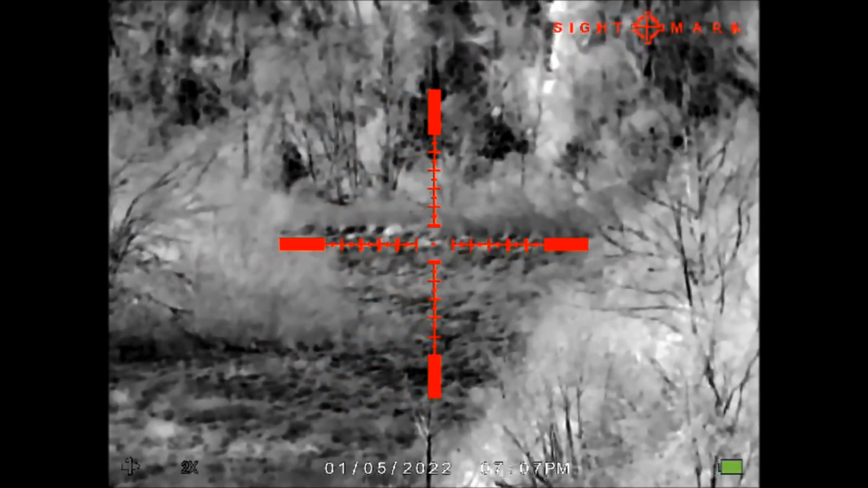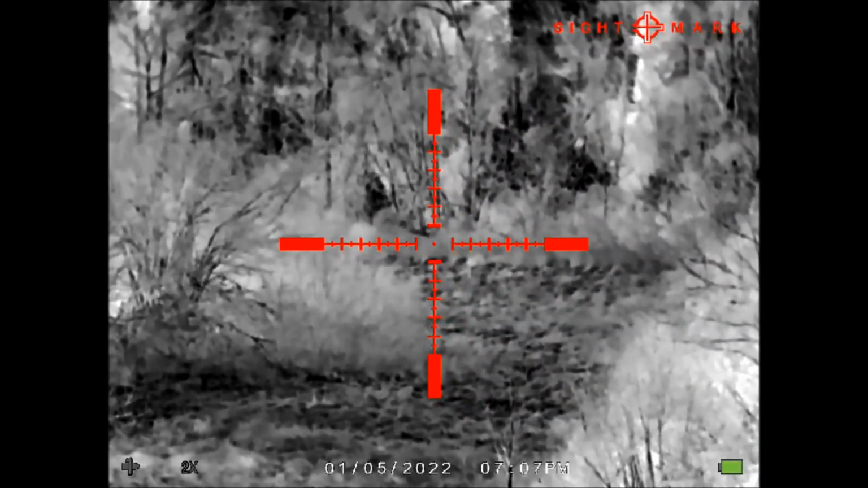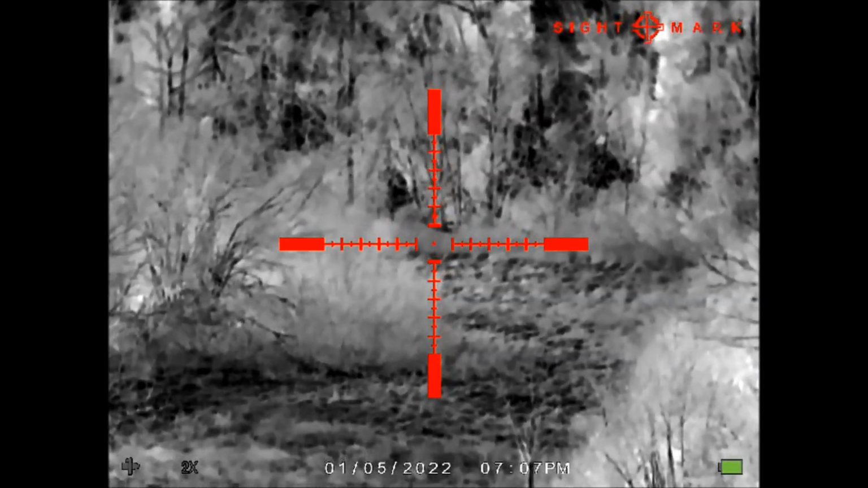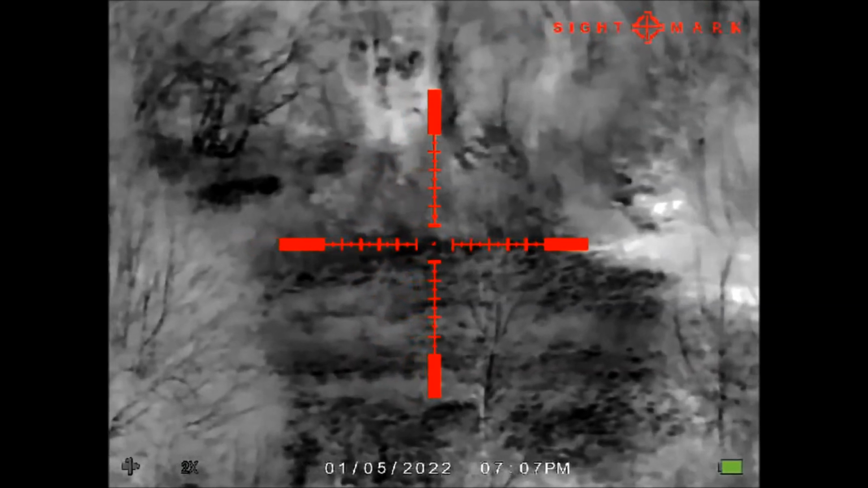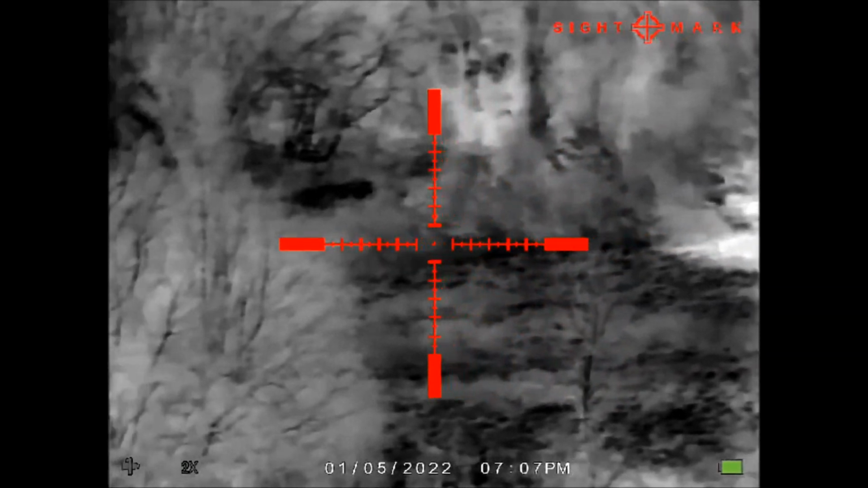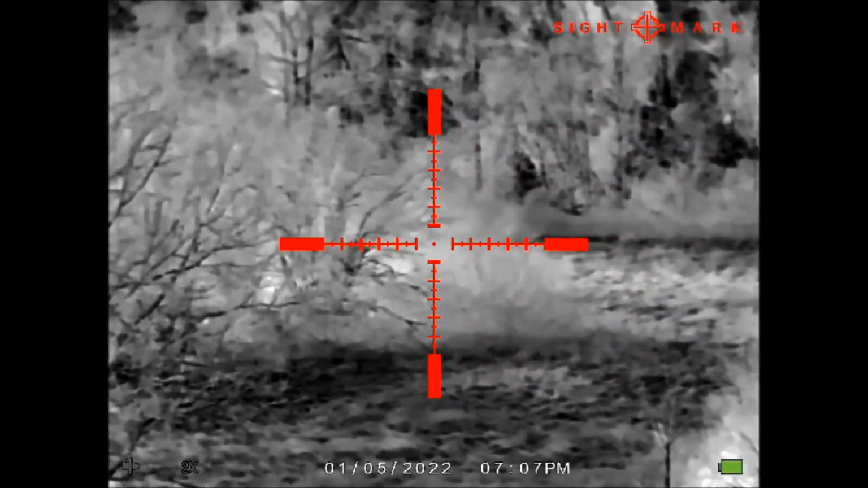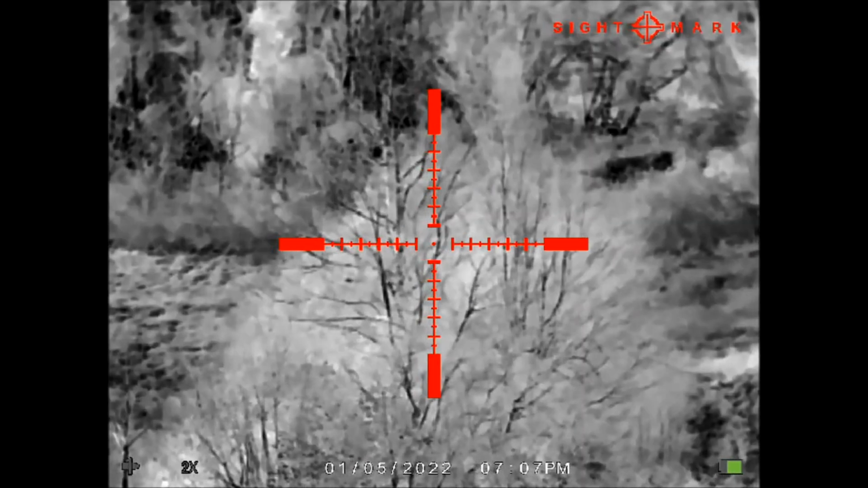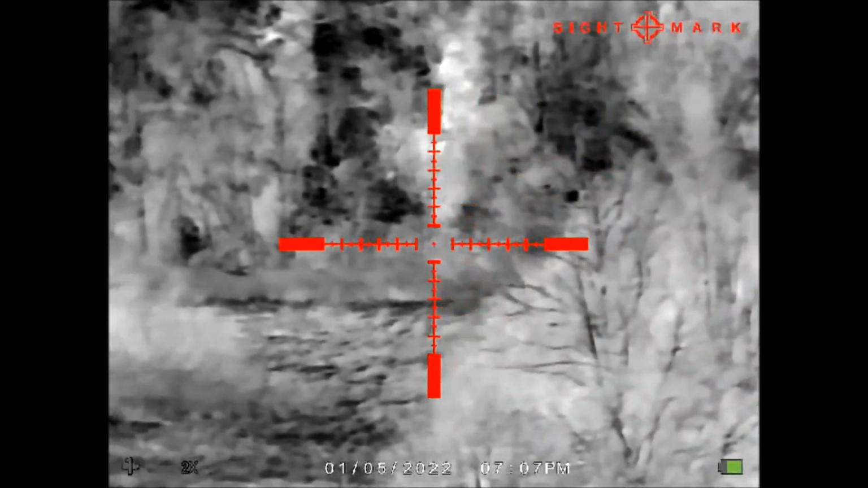Okay guys, let me show you now the 5 different palettes of the Sightmark Wraith thermal unit 216 times 35. This is the white hot unit palette.